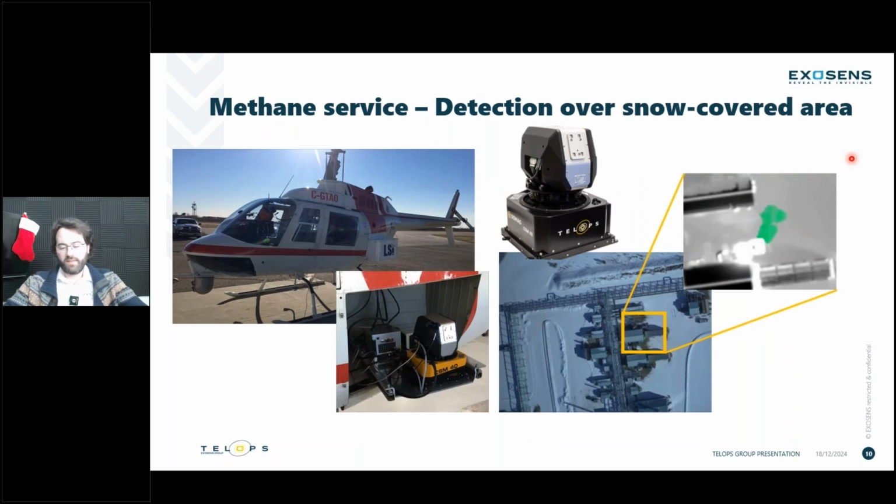So last thing on the hyperspectral imaging, a quick note on our methane service. Telops does offer a methane inspection service with our airborne system that I mentioned earlier. Nothing too special, but we've been getting more and more demand and more data acquisition over 2024. And one thing that was interesting was the detection over snow.